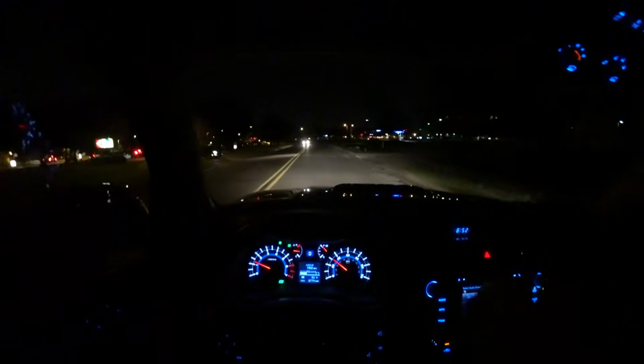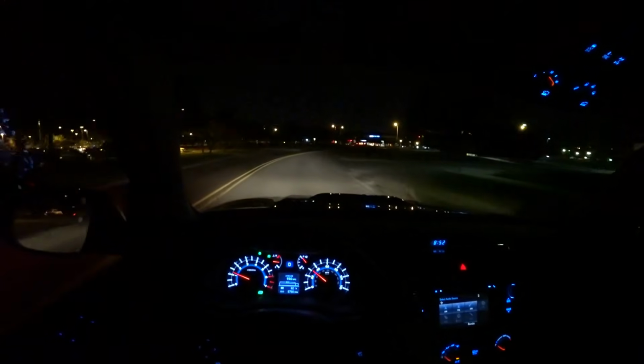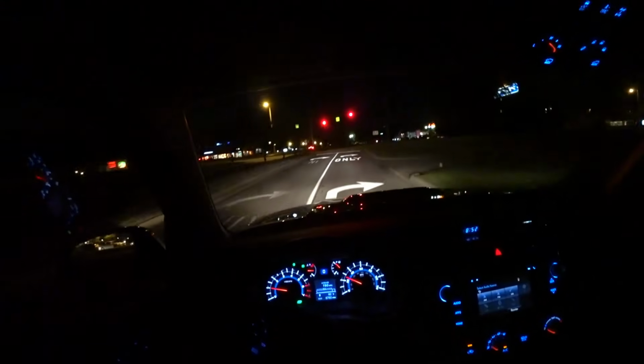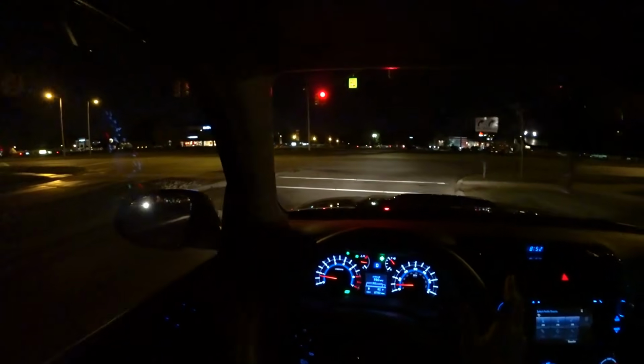You've still got a traditional key. You've got the same cruise control system that Toyota's had for just forever. They're dependable trucks, though. They're reliable. They're nice to live with. Funky seat rattle over there.